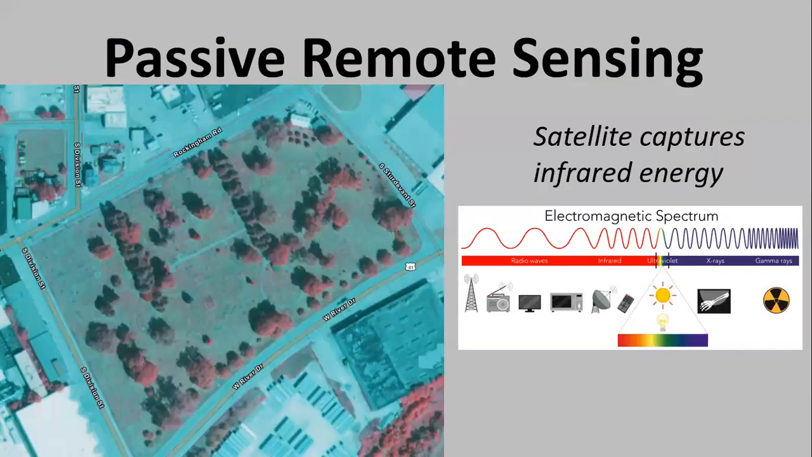And so one other example I wanted to show you of a passive remote sensing system is this aerial image taken from a satellite of the cemetery. And it's showing the infrared portion of the electromagnetic spectrum. So you can see on the right there. So this energy exists as waves, okay?